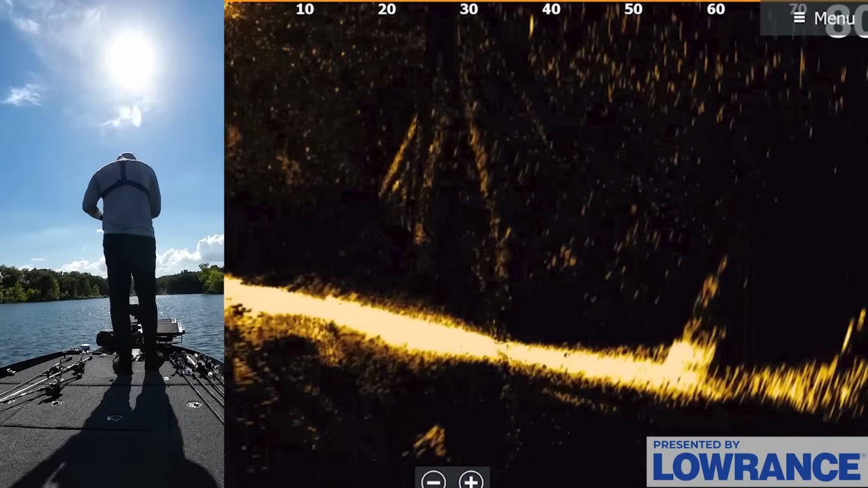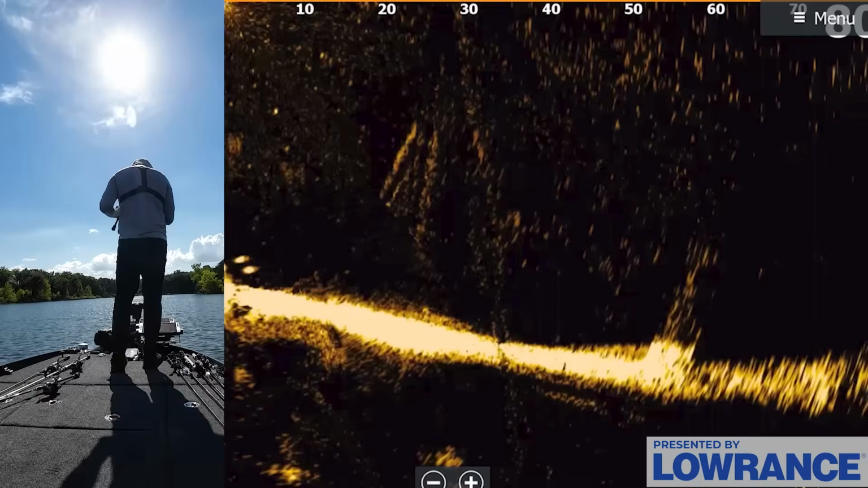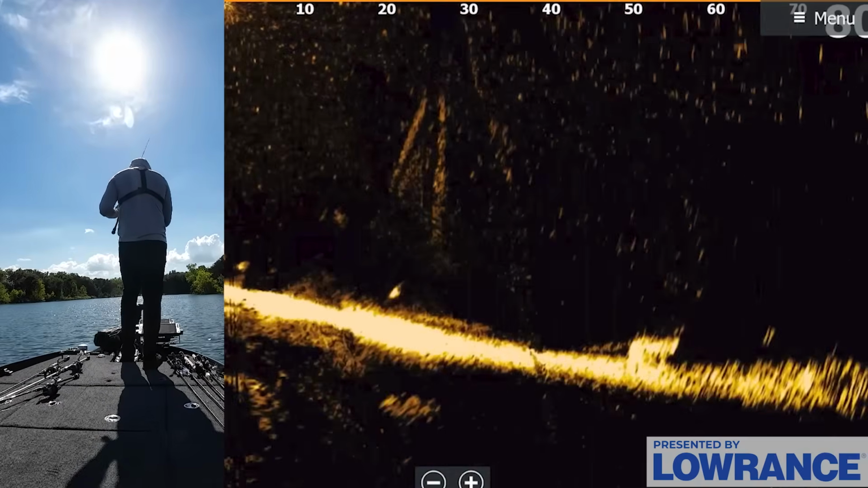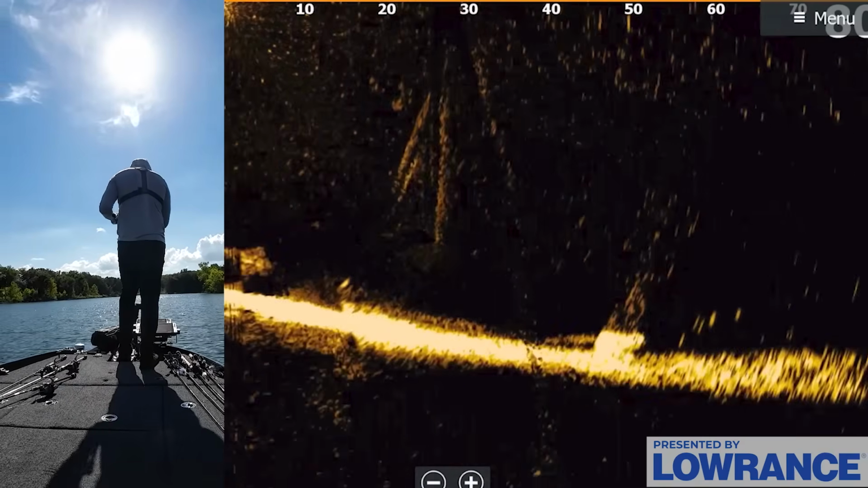Now, I don't know if there's fish on all these things, but I can drop that jig down there at 60 foot. I can hop that bait up, and if a fish is in there with this jig, they're pretty much going to eat it right away. You're not going to have to mess with them that much, and that's why I like to use this jig.